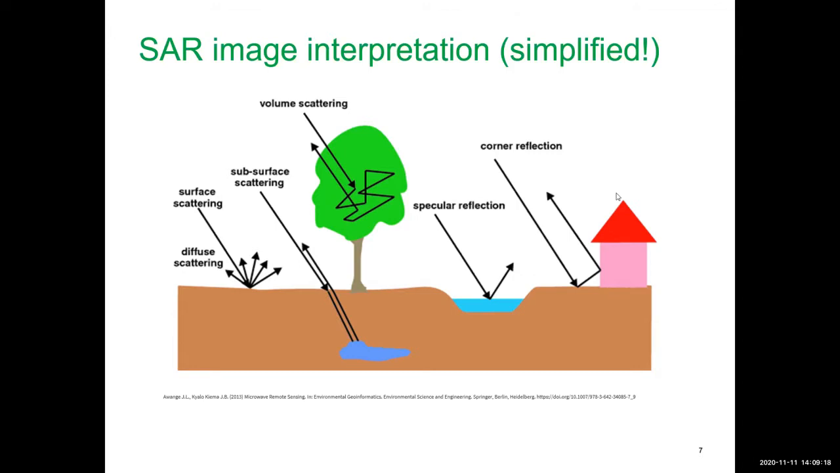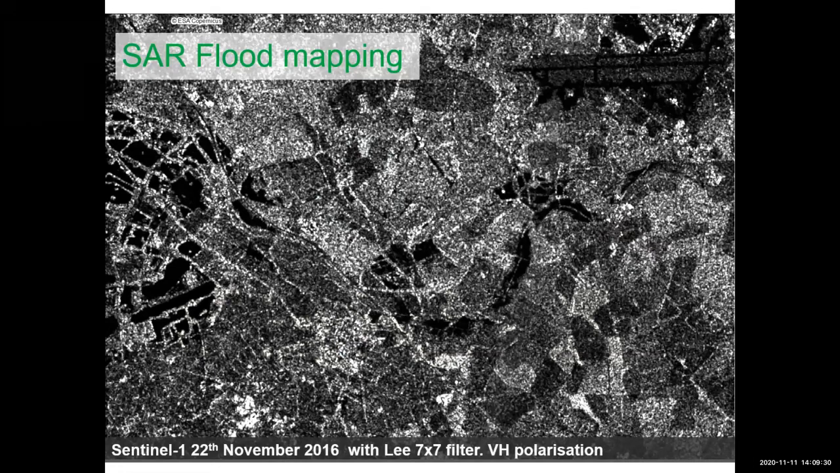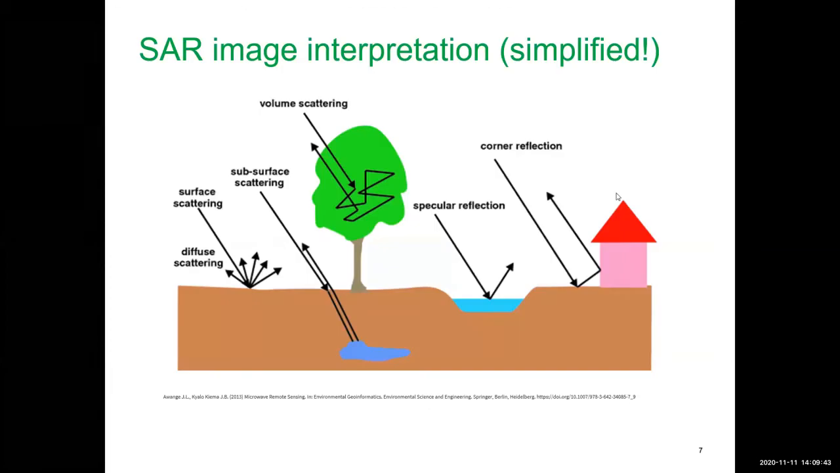The diagram just gives a very simplified explanation of what you're actually seeing in SAR imagery. So this is an example of some SAR imagery. You see it's a pretty noisy image. And basically, where you have very dark features, it means you've got very little backscatter coming back to the sensor.